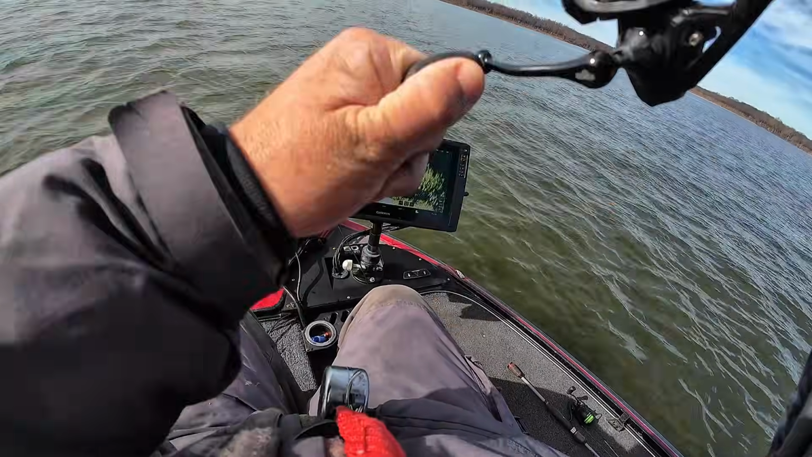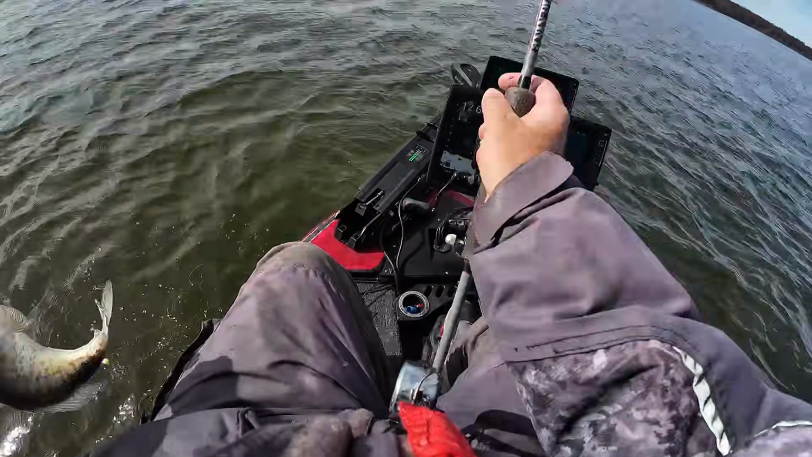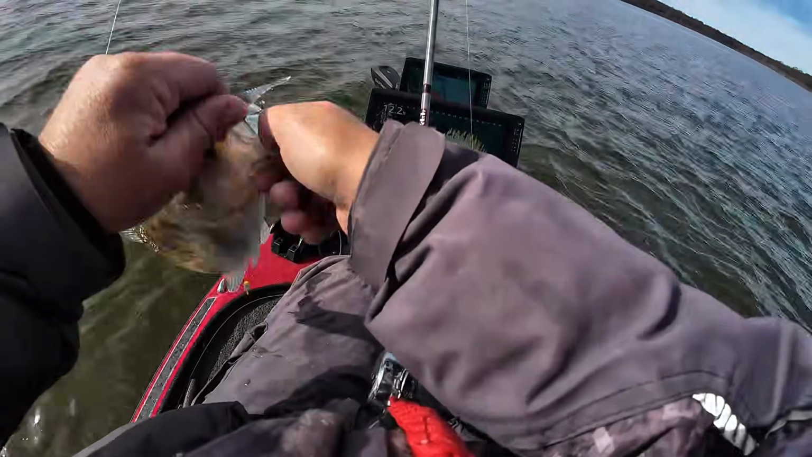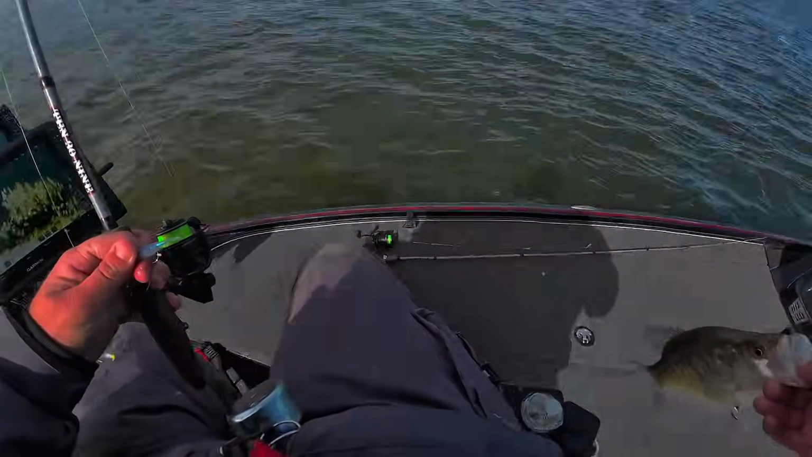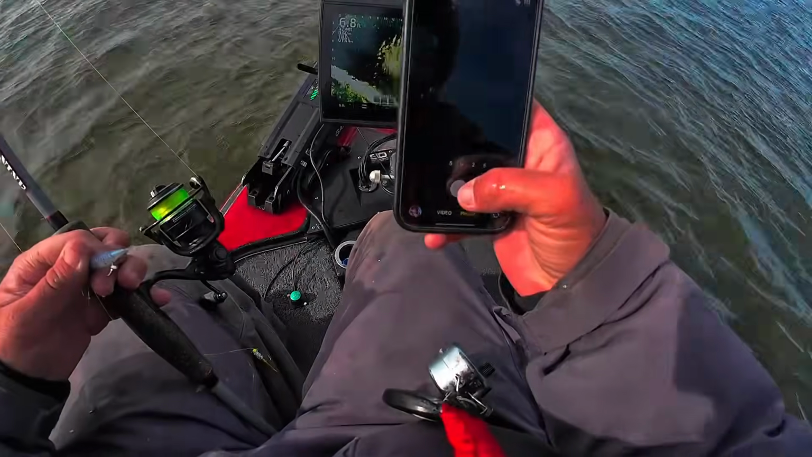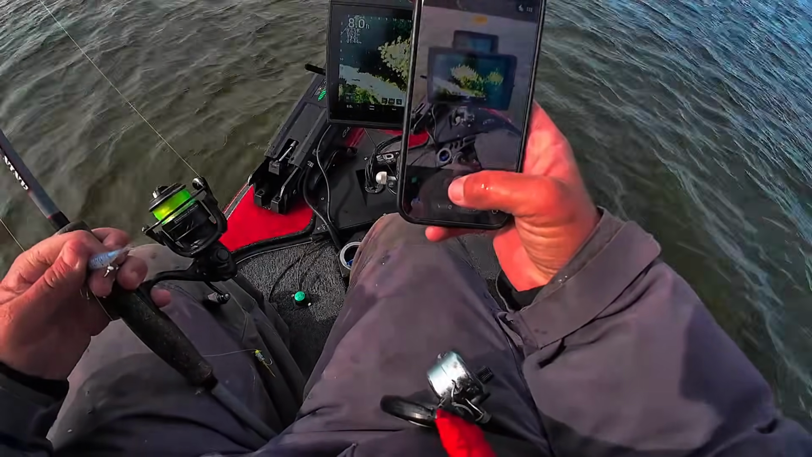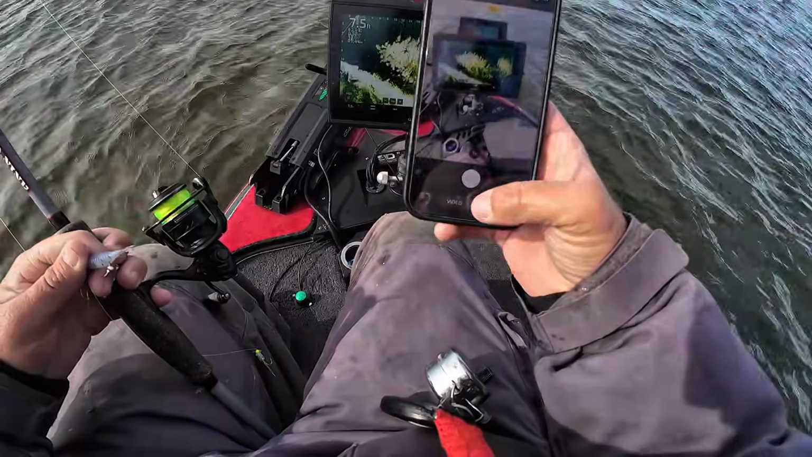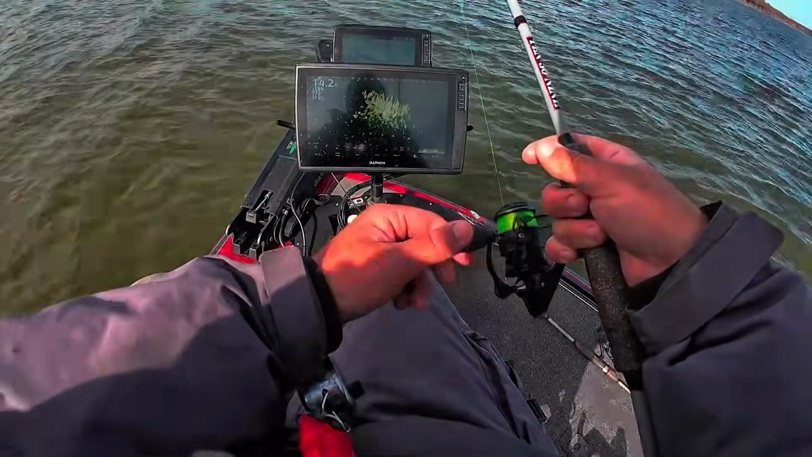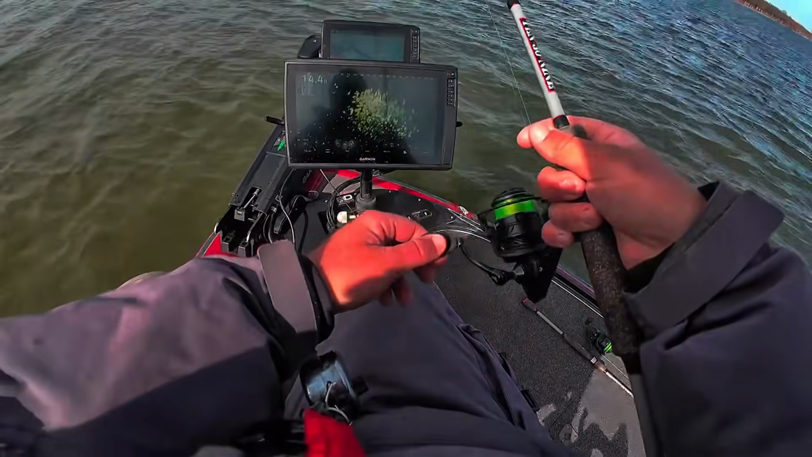Yeah, I felt some weight there. Didn't feel him bite. Ooh, good fish. He'll make the box, no doubt. Wow, look at that. Come on, eat it.